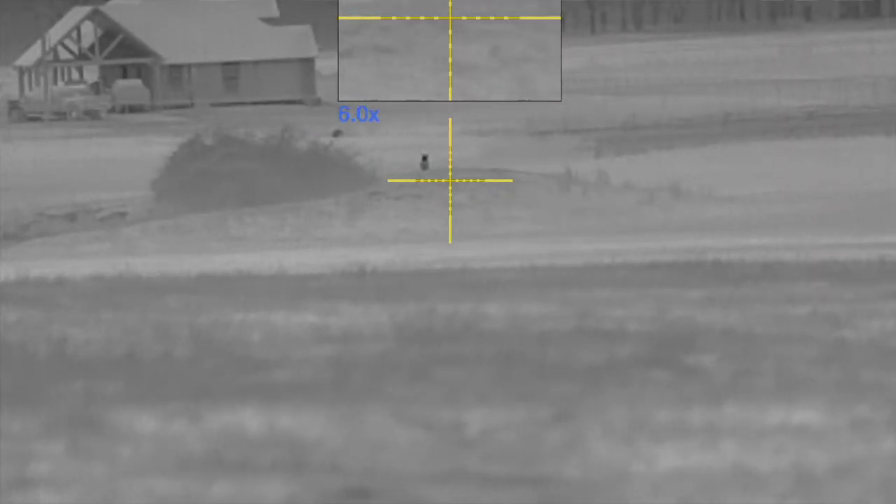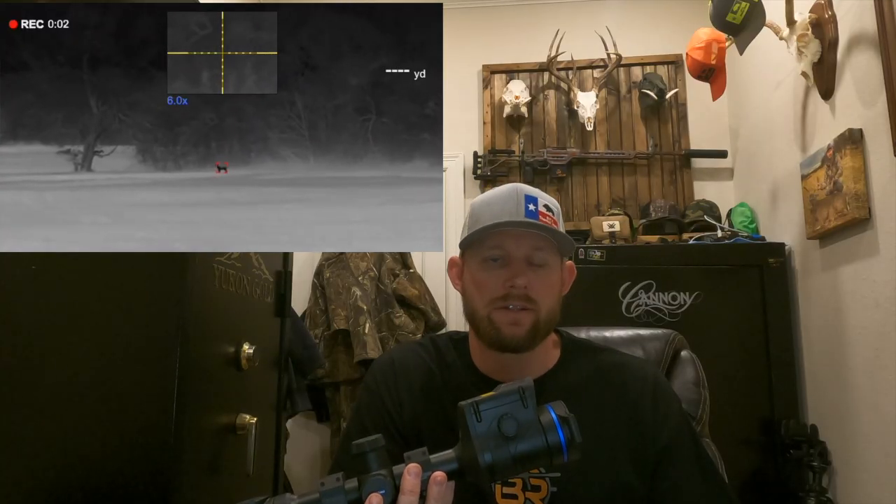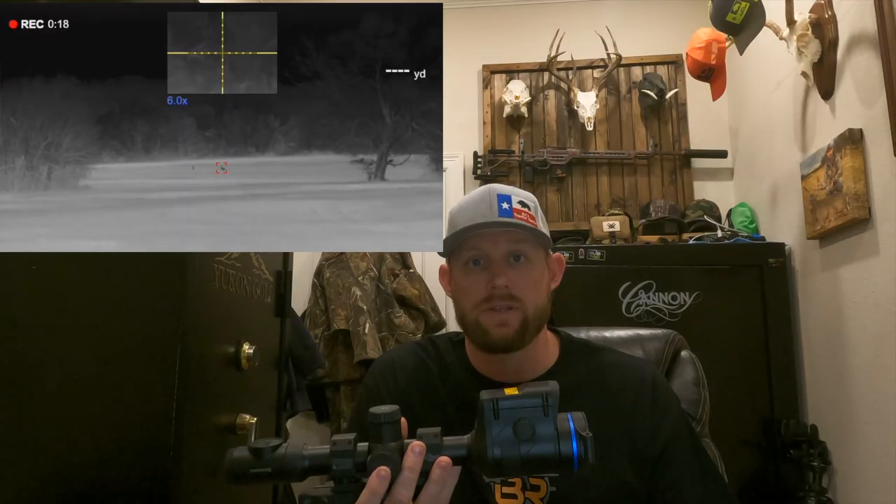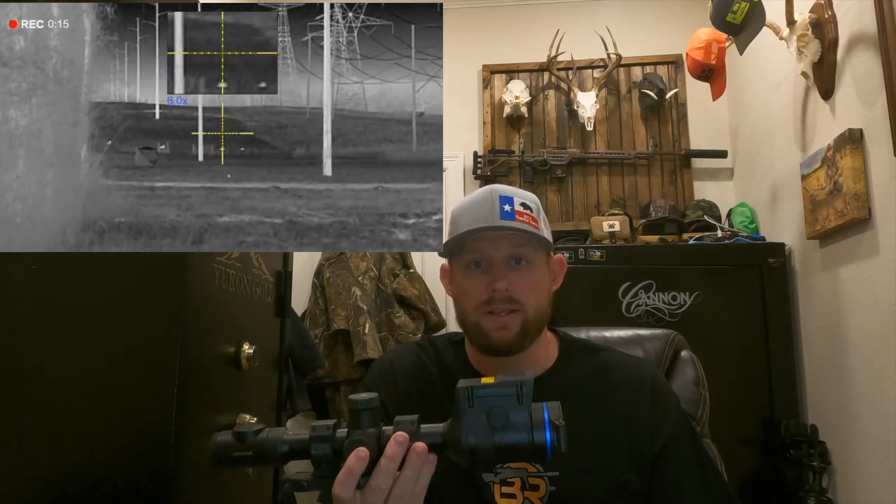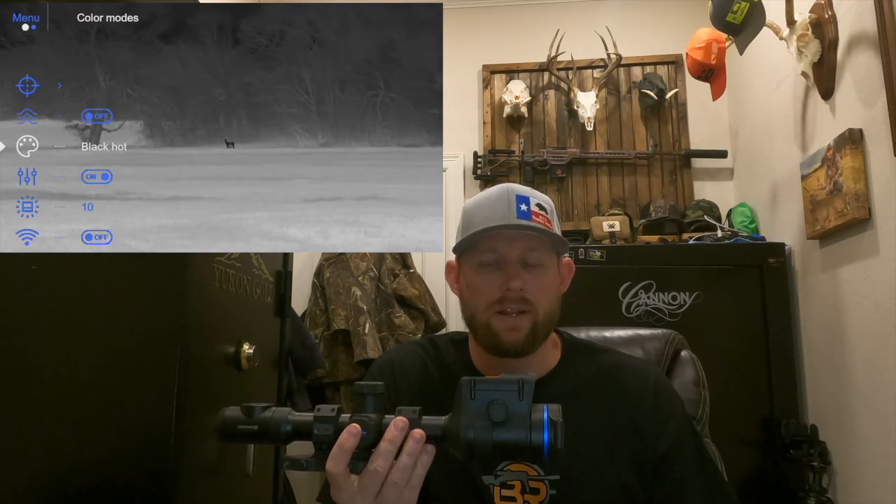A couple other things I'd like to go over is this laser rangefinder model. It's really accurate. I use a daytime rangefinder all the time when I'm out hunting. Having it built in the scope was a huge advantage. I didn't think I was actually going to use it as much as I ended up using it. I hunt a lot of the same properties, so I'm very familiar with the distances and certain landmarks on those places. And I definitely found out that my judgment was wrong on some. Having a laser rangefinder built in, I was able to make quick distance shots and figure out exactly how far things were. So it's really accurate and it just works really well.